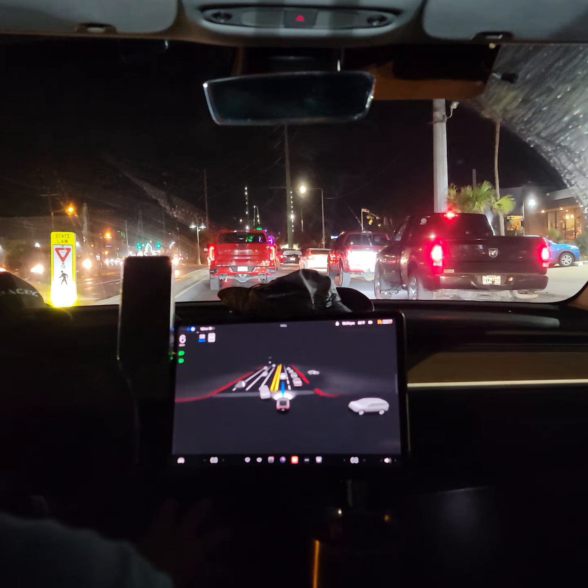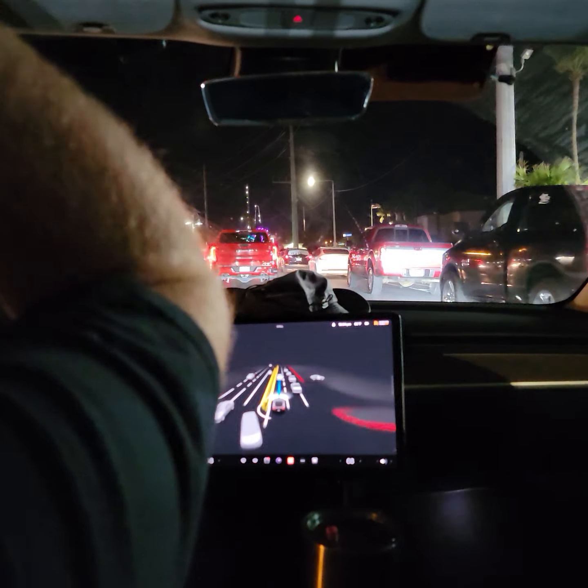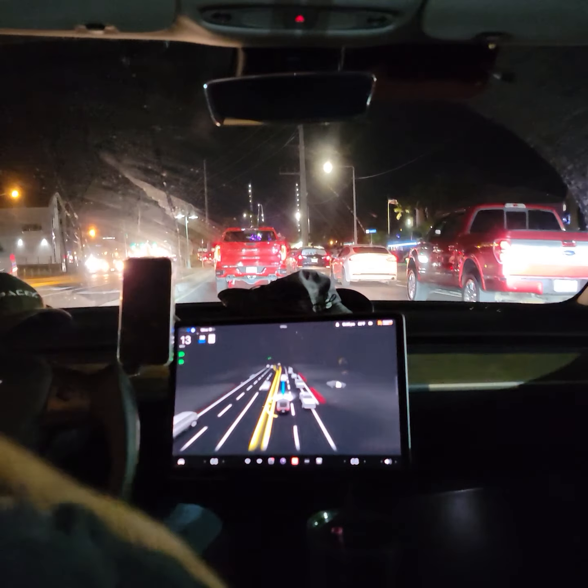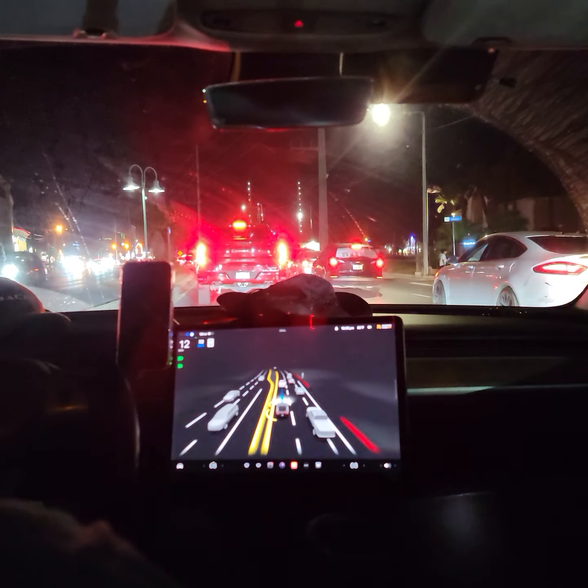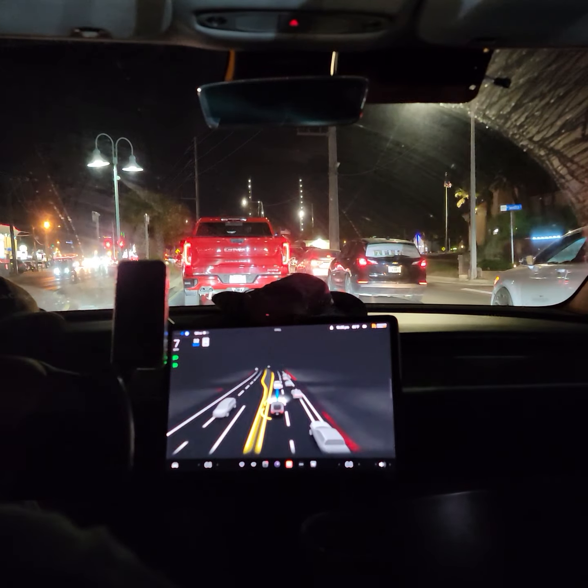Was going to let that person go, but they didn't proceed fast enough, so the car went ahead.